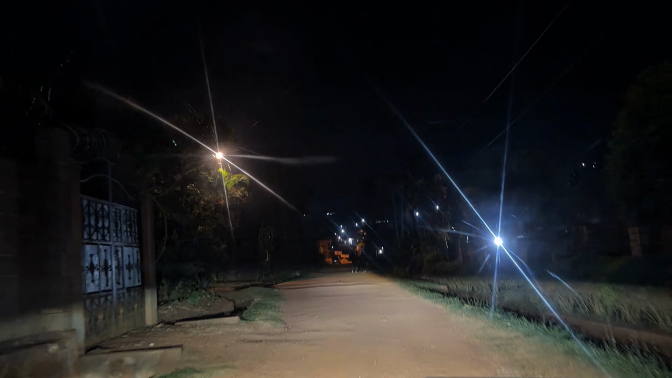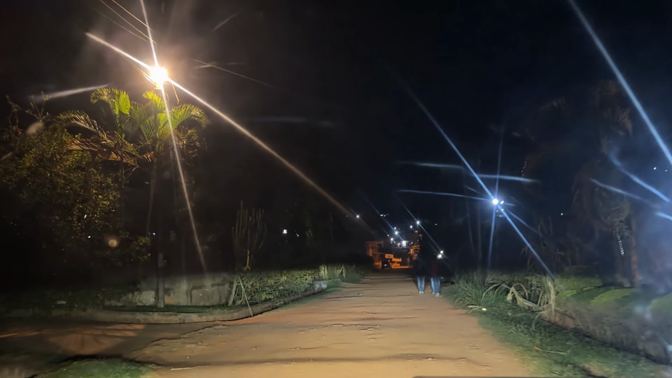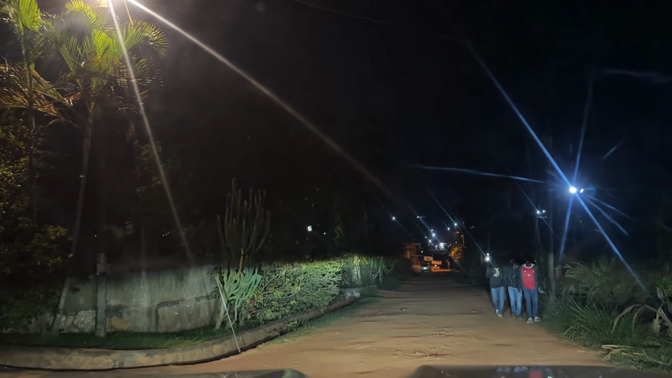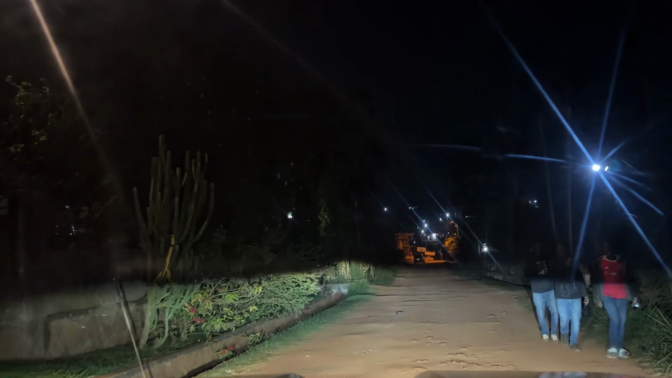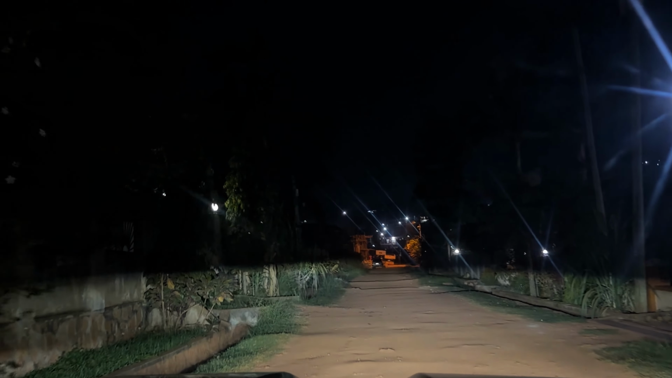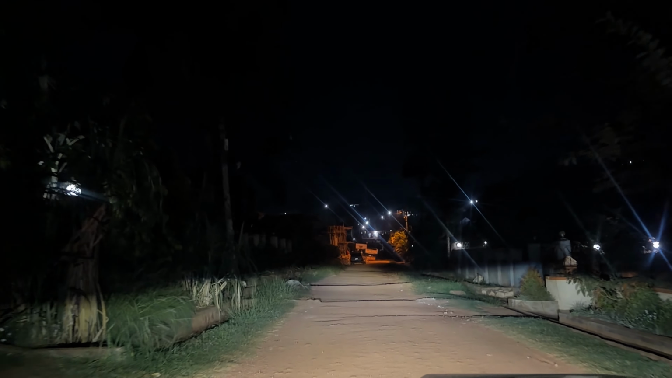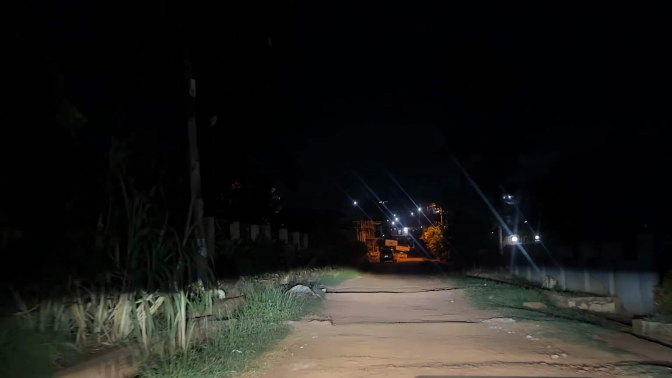In this estate, it's only the small roads that branch off to the residential homes that are not yet tarmacked, but otherwise the main road is tarmacked, and whenever there are potholes, they make sure that they actually fix them. So this estate, overall, I give it a 10 out of 10 because I feel like it's very organized.